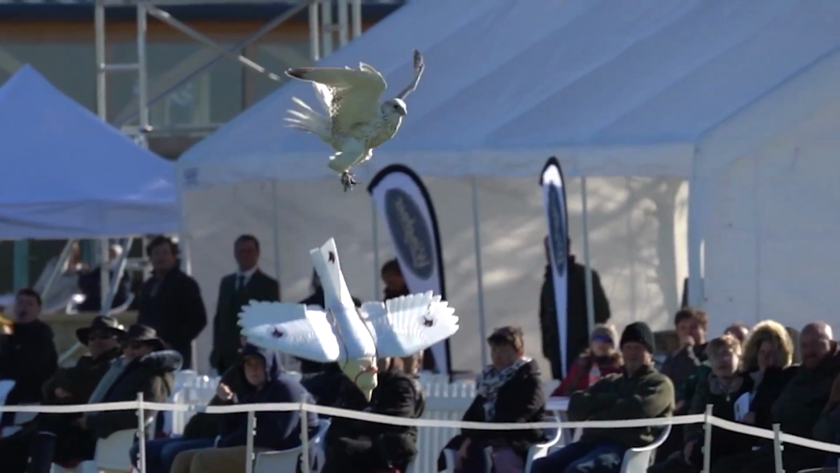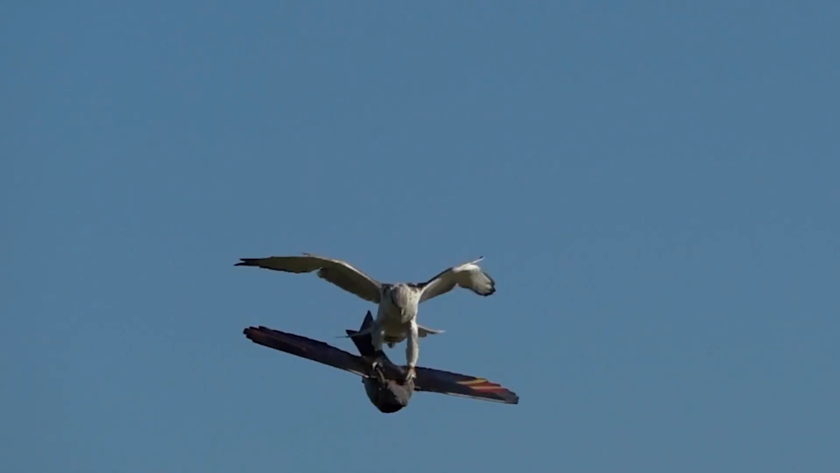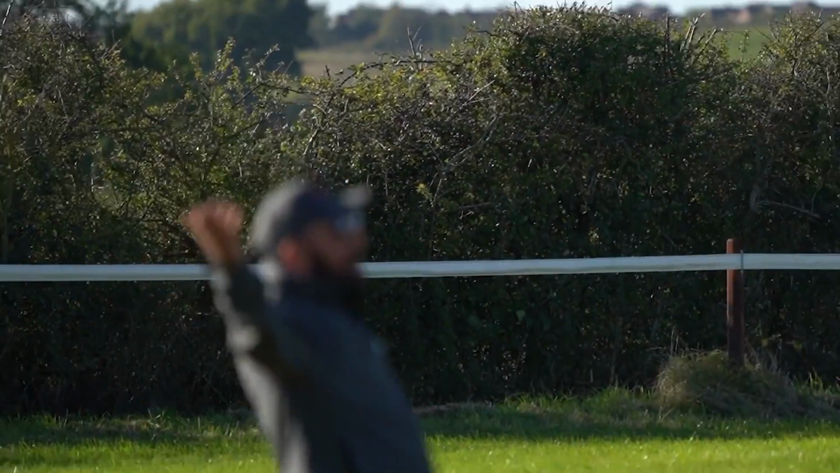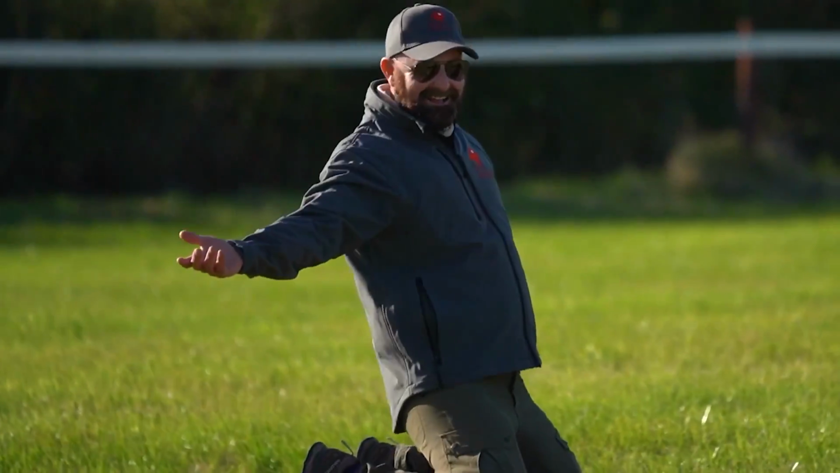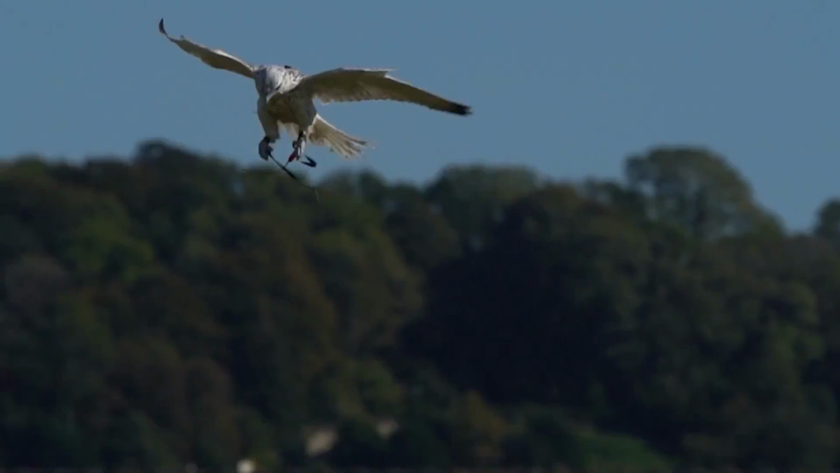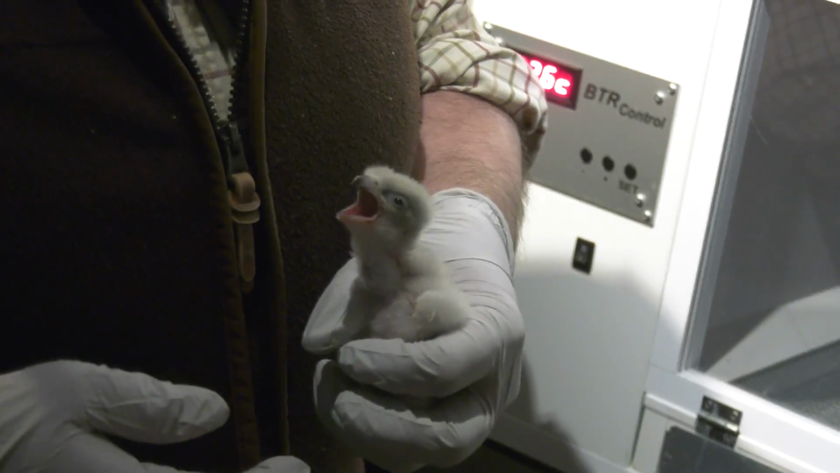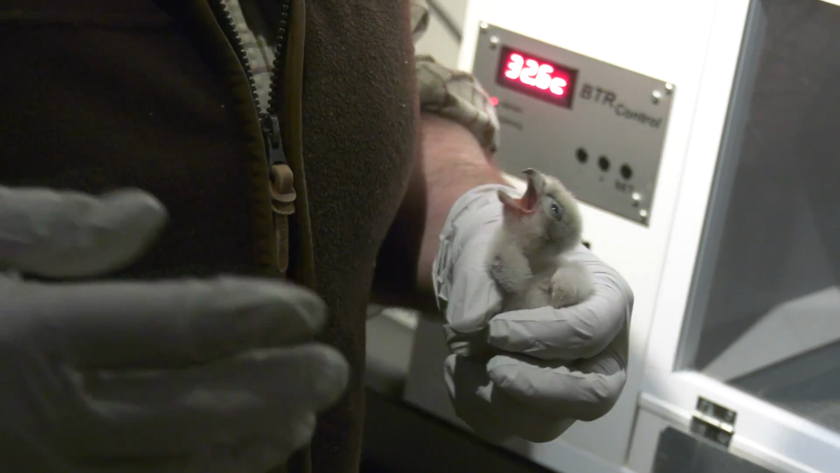That's it, and it's brilliant because there's more and more teams getting involved. A lot of people are not keen on the idea of falcon racing, but it is absolutely amazing. It's a wonderful opportunity for people coming into falconry to come and watch it, to come and see what goes on, to see some of the abilities of the falcons and what can be achieved.